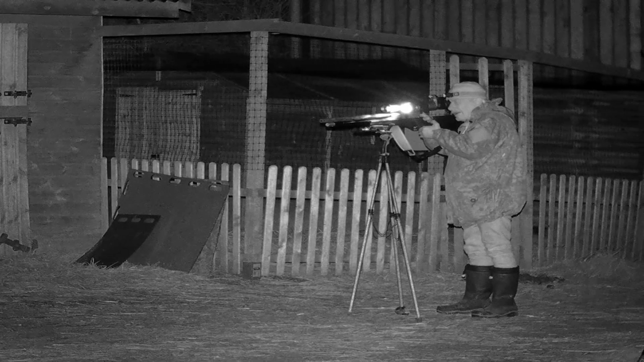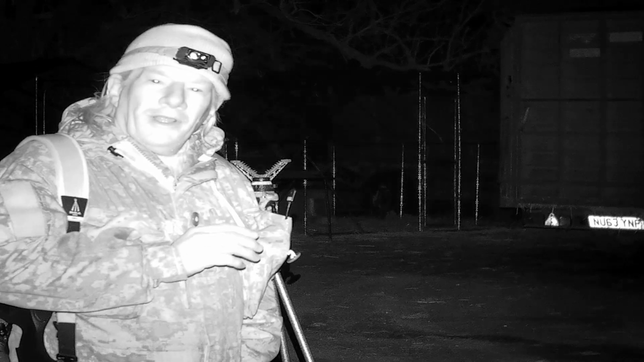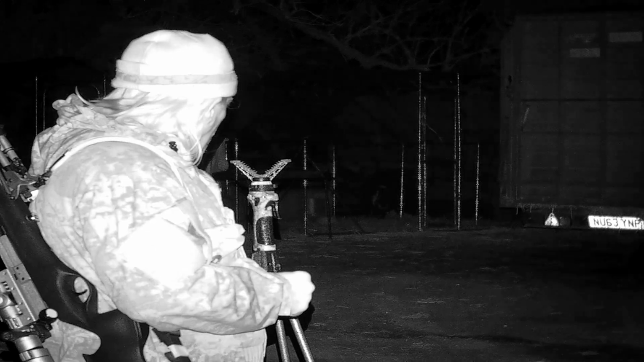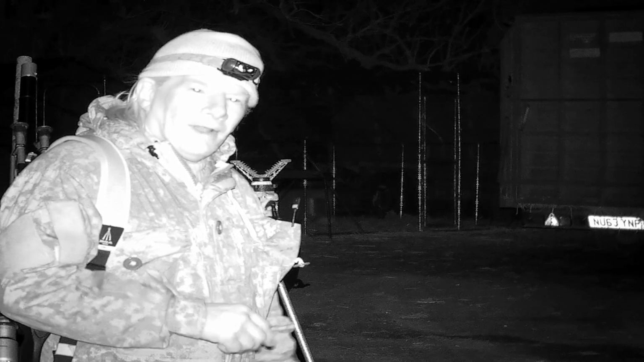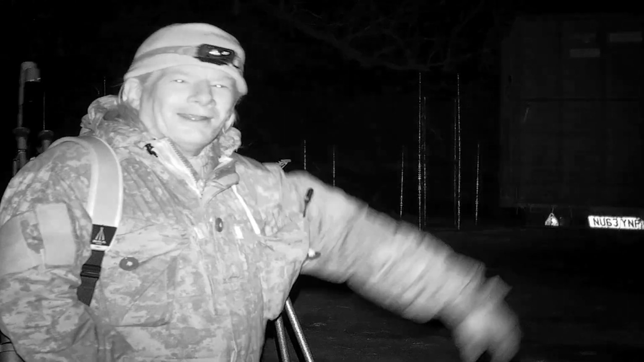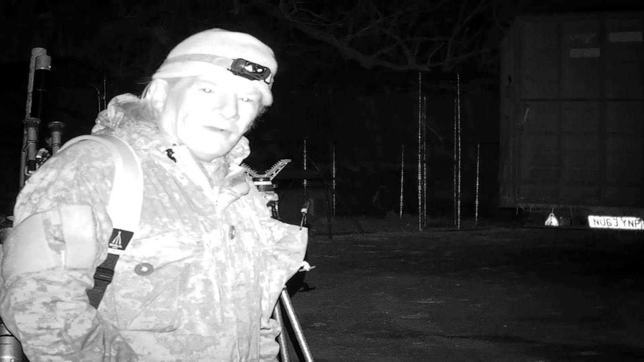Lovely. That's number 2 in the bag. Those of you who follow my channel will undoubtedly have noticed that I'm not using my thermal imager this evening. It was getting a bit tatty on the end, a bit scratched, so I took the opportunity earlier today of cleaning it up and putting a little bit of paint on it, and lo and behold, it was still tacky when I came out this evening, so it had to stay at home. So for this evening at least, I'm relying on good old infrared.